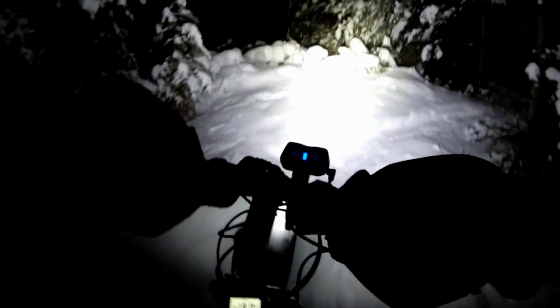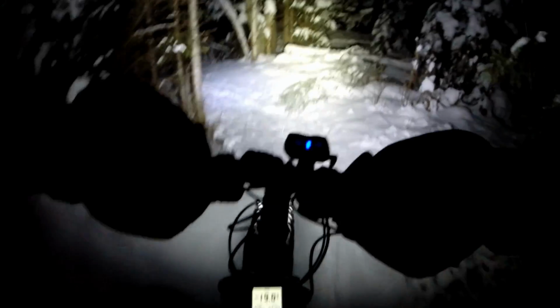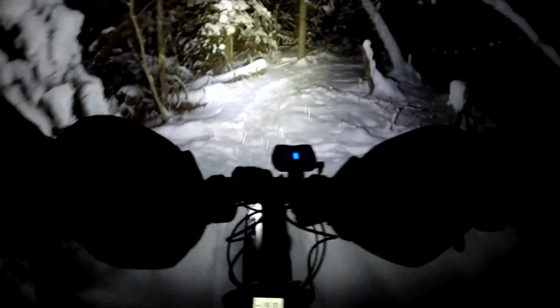Tight corner coming up. Start going uphill now, and I don't think it's going to be rideable.